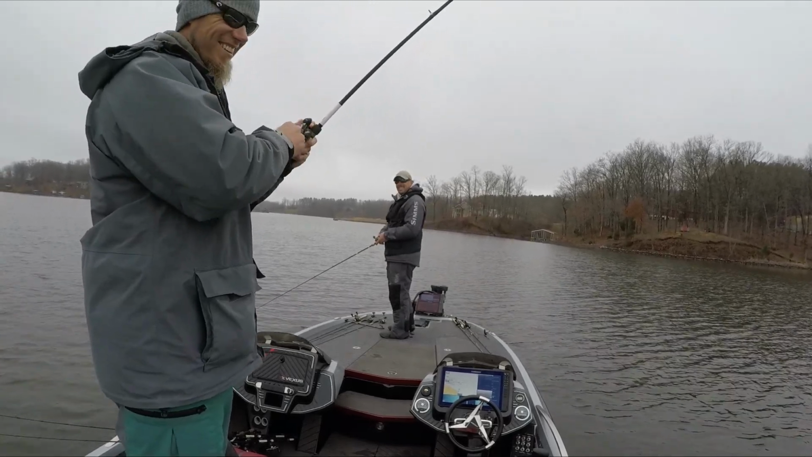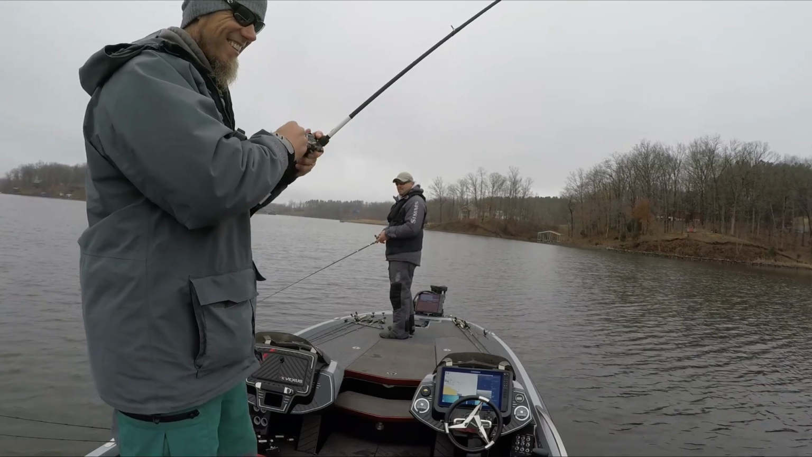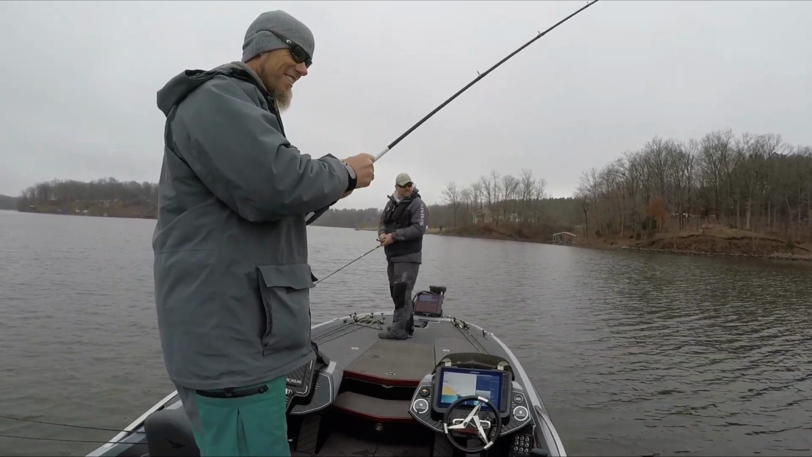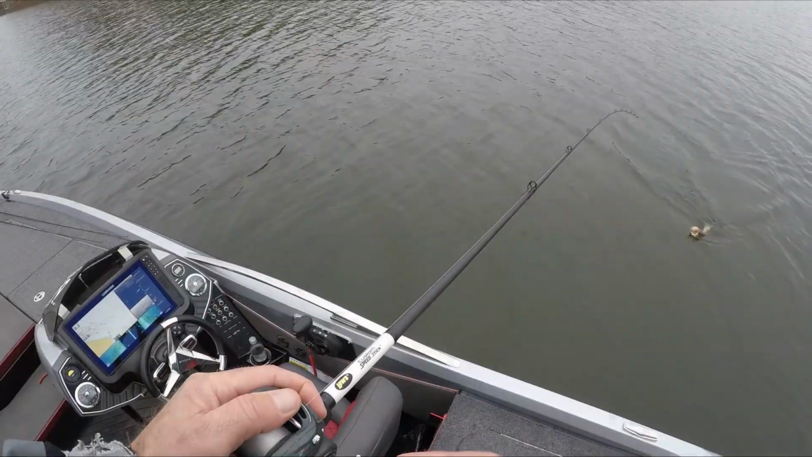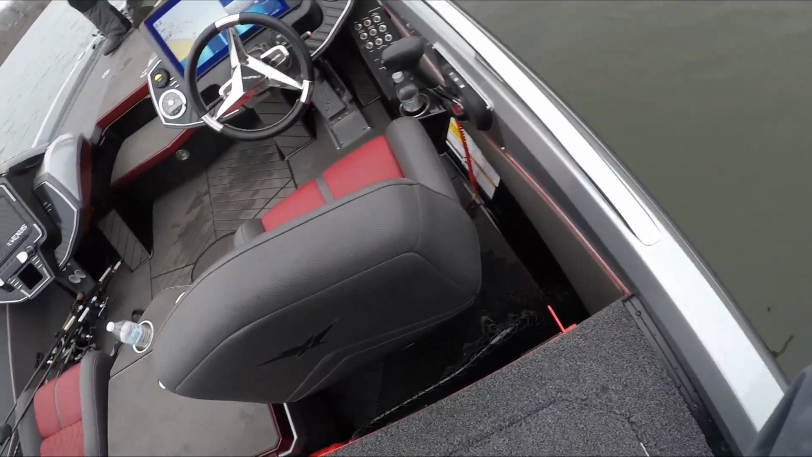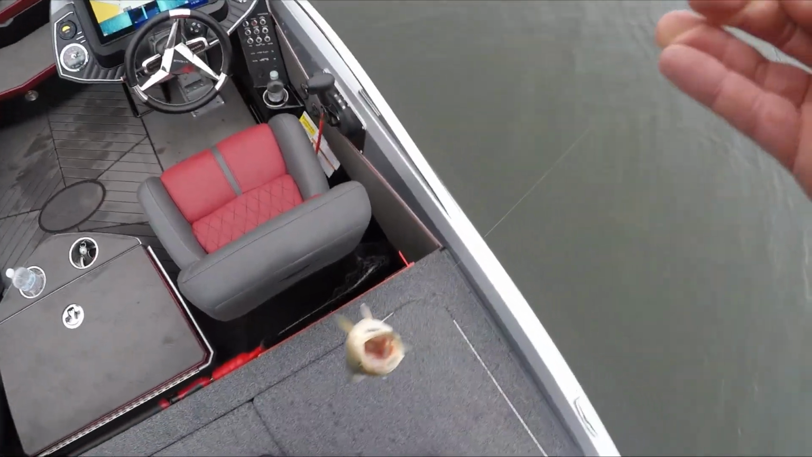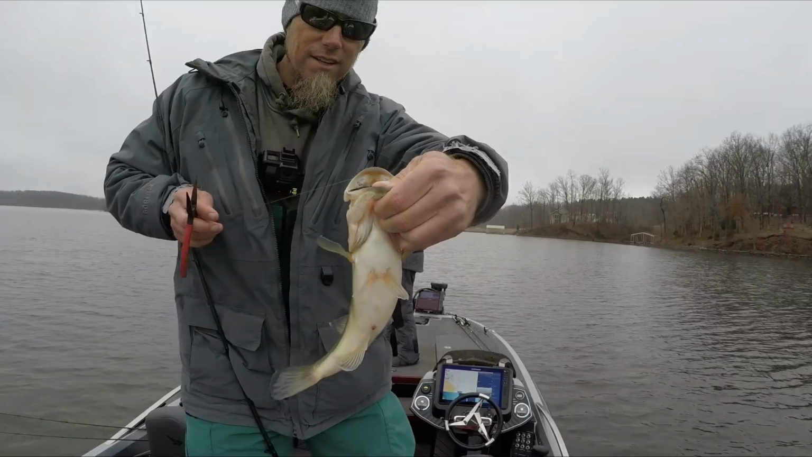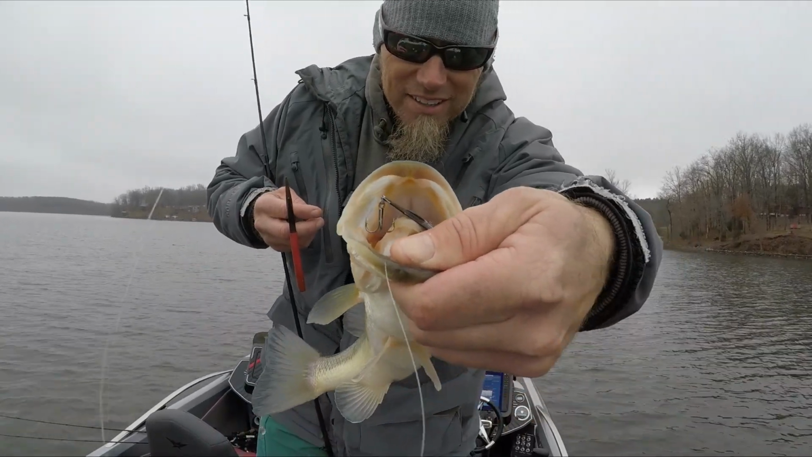That fish clobbered it. Good job, buddy. Better than the last one. Look at it, man. He ate that thing. Holy crap. Sticking out of his... Golly. Good job, buddy. I think that fish wanted it.